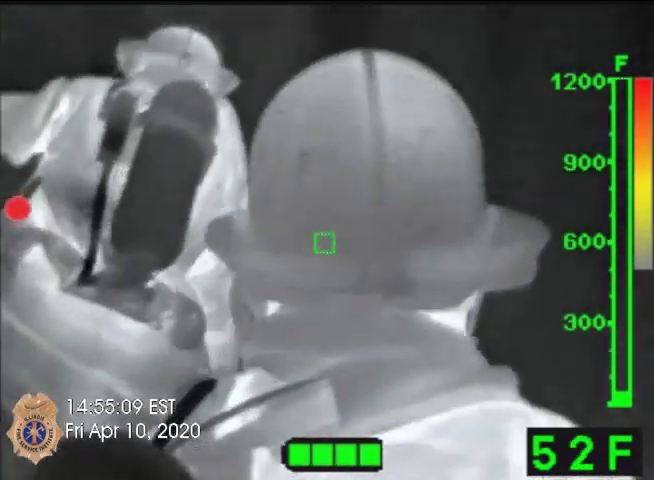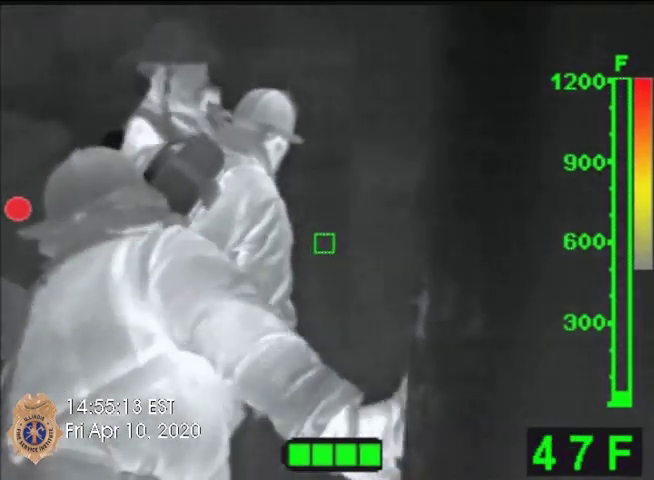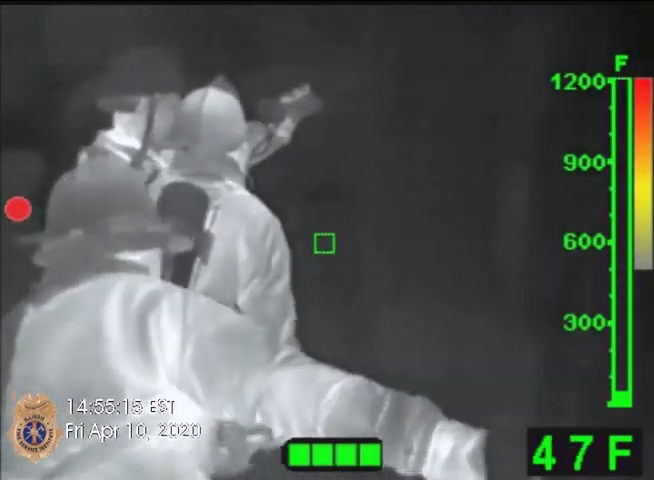The process of using the thermal imaging camera to search a room and orientate the firefighter for the search is repeated for every room of the structure.